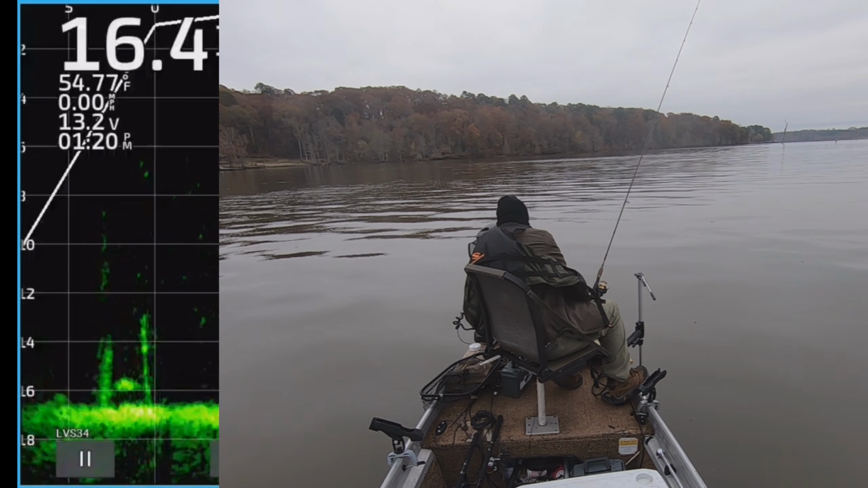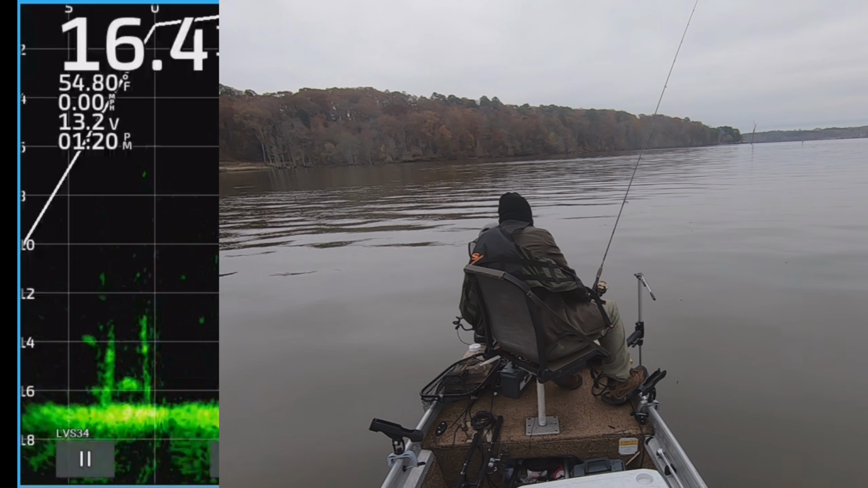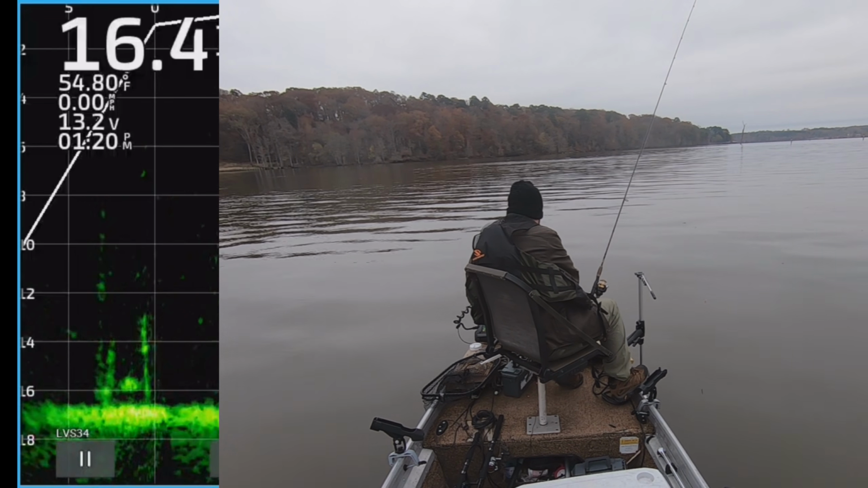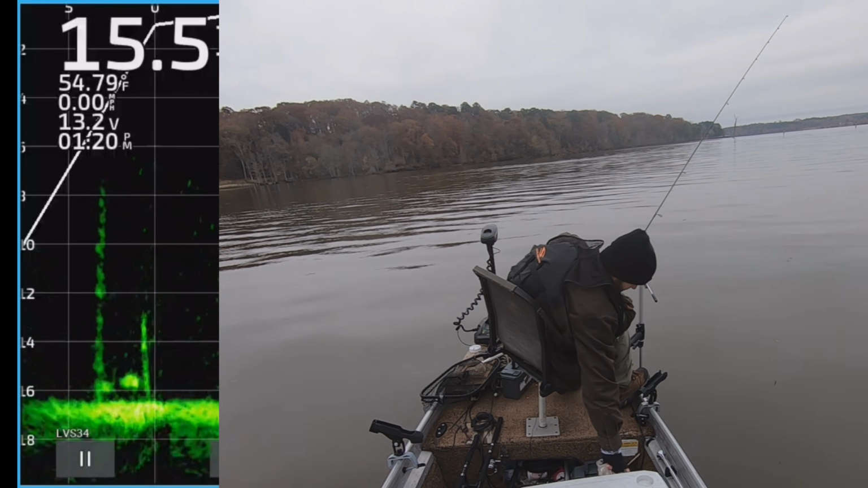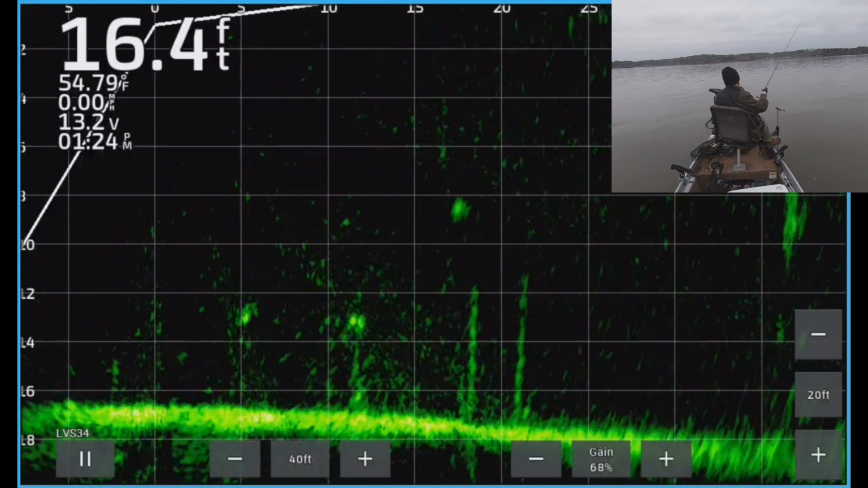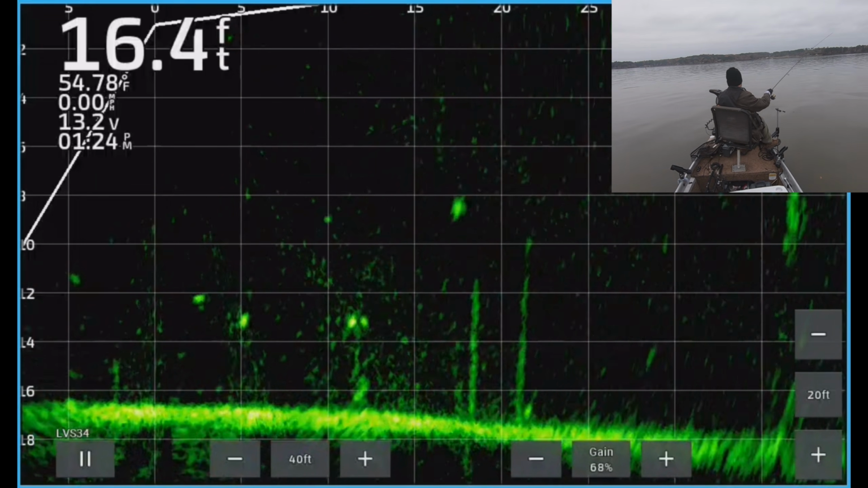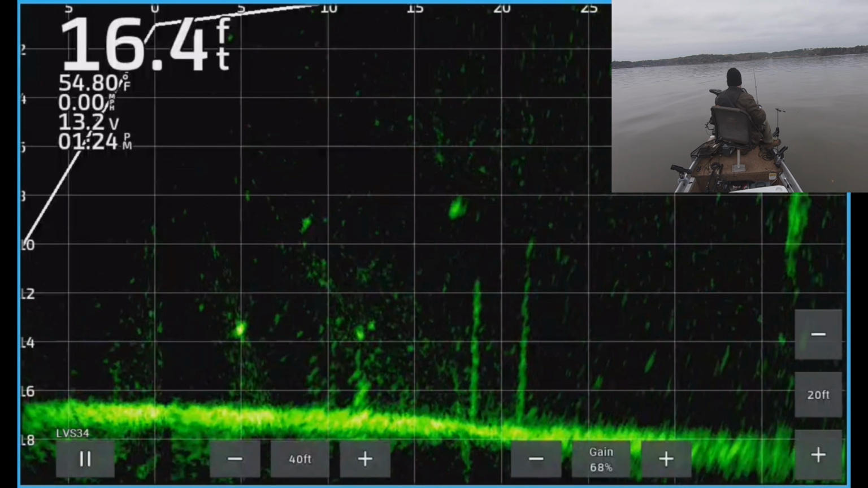That is a... Woo! That's a 15-inch crappie. 15-inch. Oh, that was a good fish. I remember that looked good. I knew he was big. I didn't know he was that big.